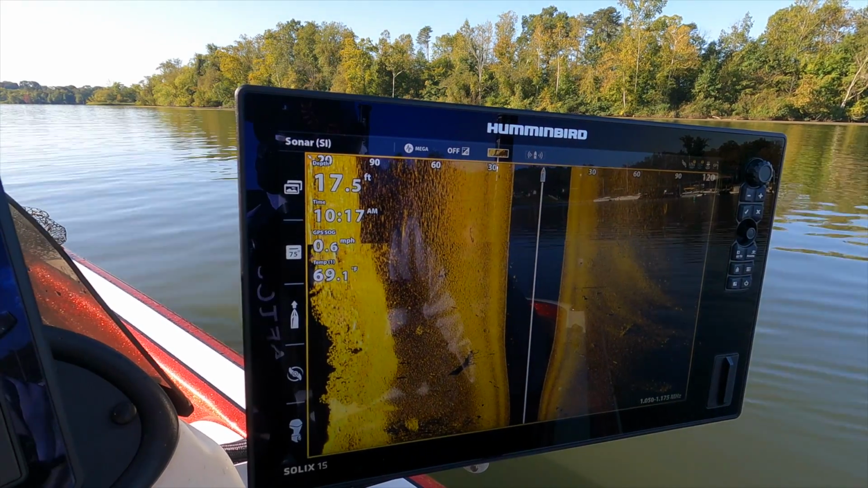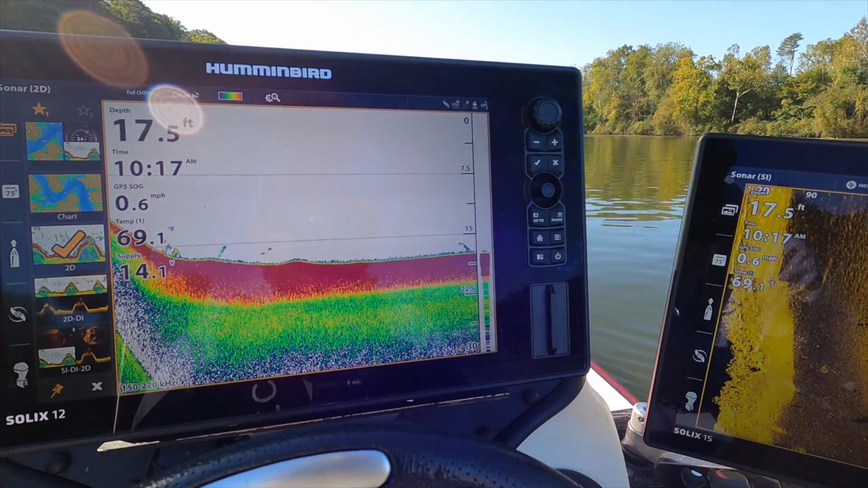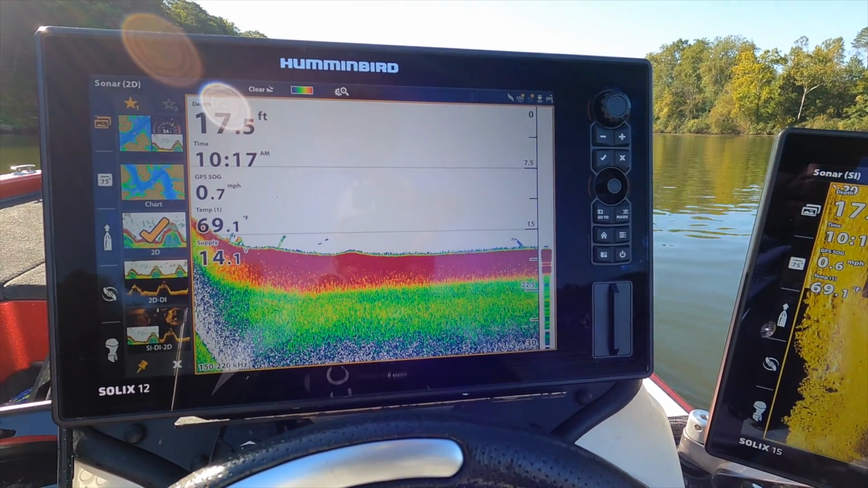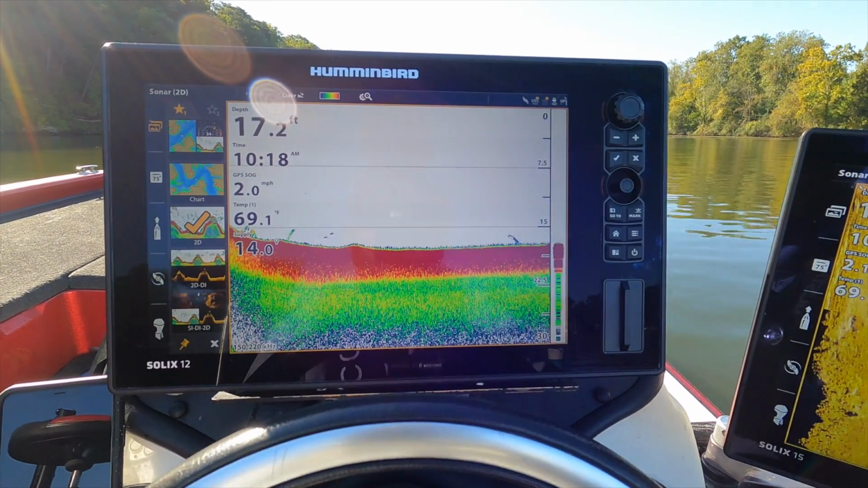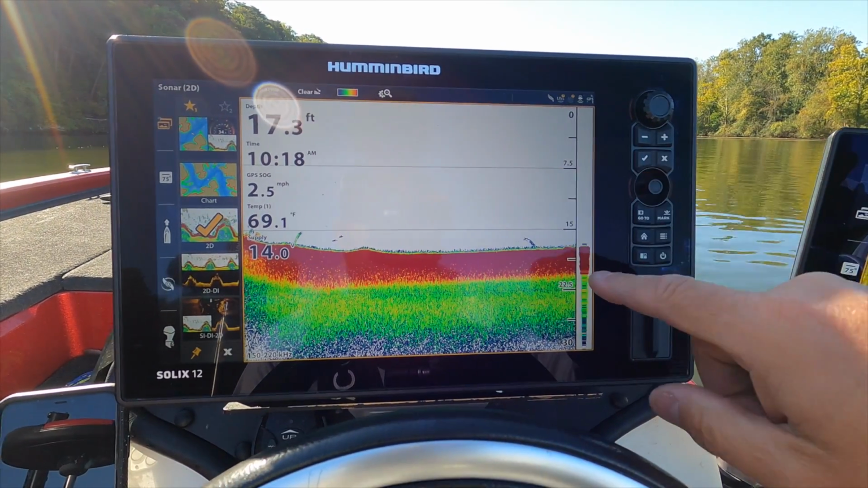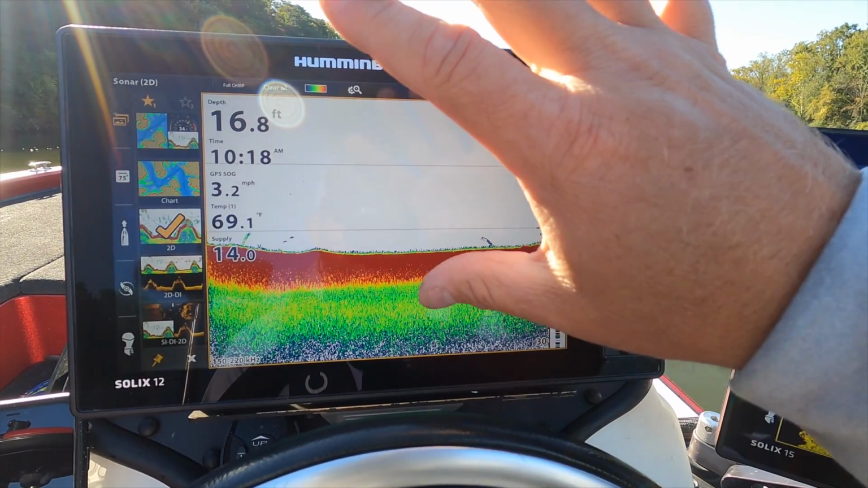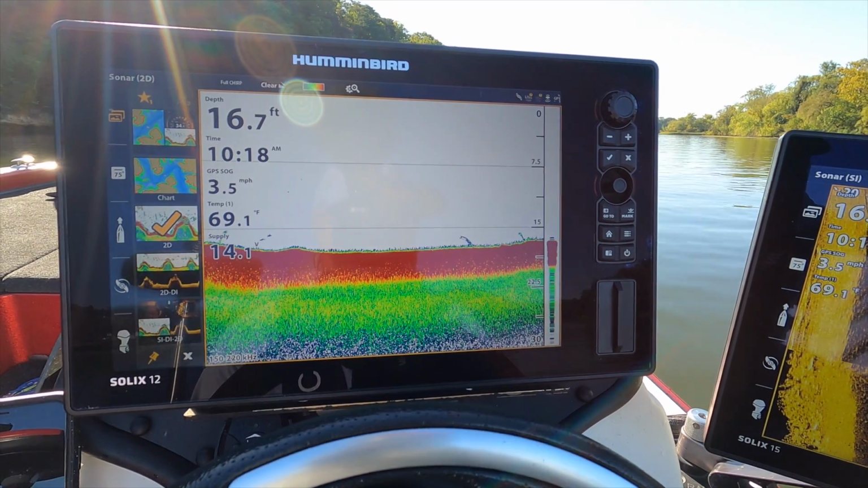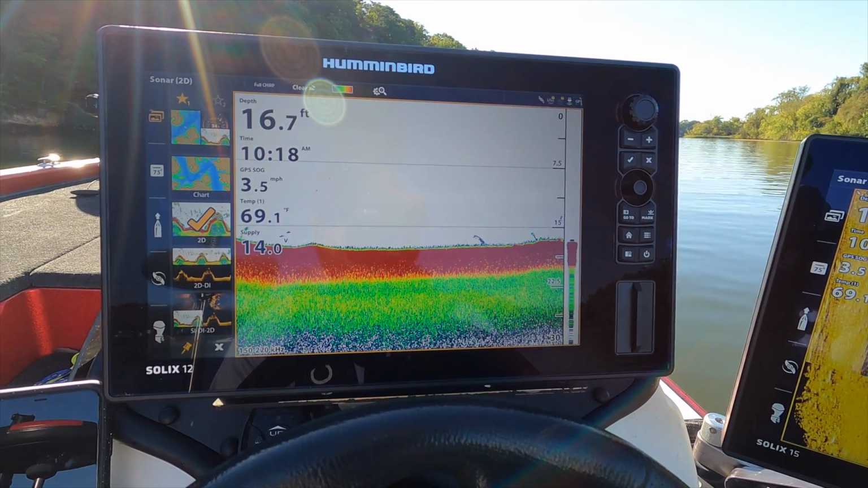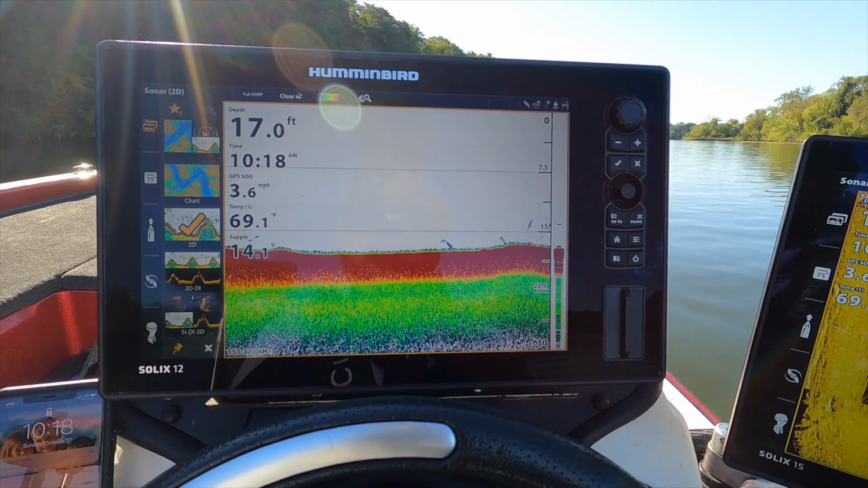Yes, you can see suspended fish fairly easily, but when you're really looking for those individual fish, those big fish that like to be alone, solitary, go with the 2D sonar. You'll be able to find them on the side imaging and stay on top of them, or fish for them on the 2D sonar. It's a lot easier seeing those arches. So let's make another pass through these guys.